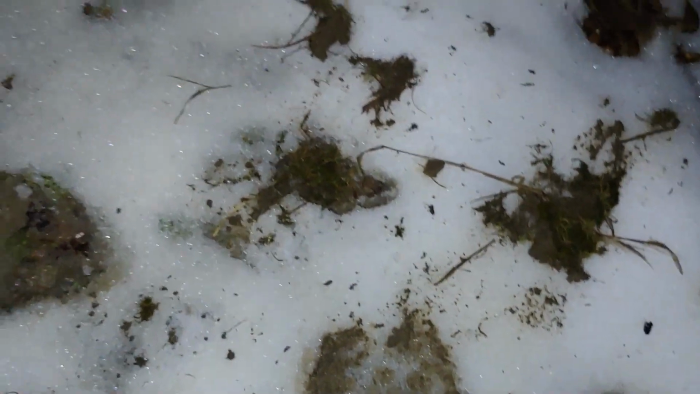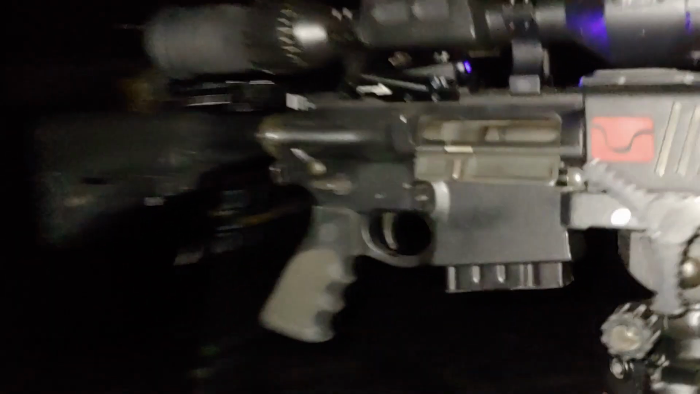All right, so this is where he crossed. Right here. I don't know if you can see the dot. It's the gun. Let's see. 1, 2, 3, 4, 5, 6, 7, 8, 9, 10, 11, 12, 13, 14, 15 paces from where we were standing to where he blew through.